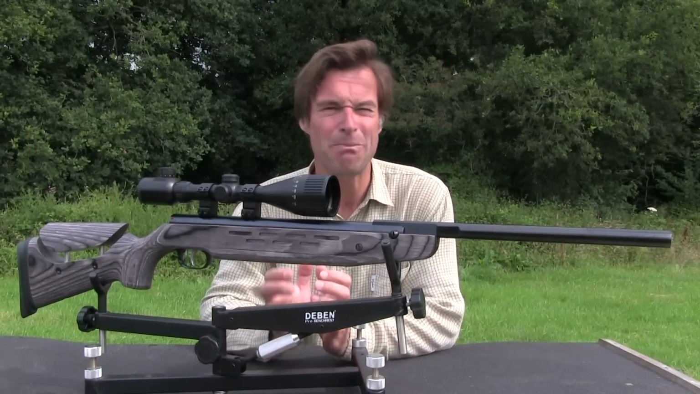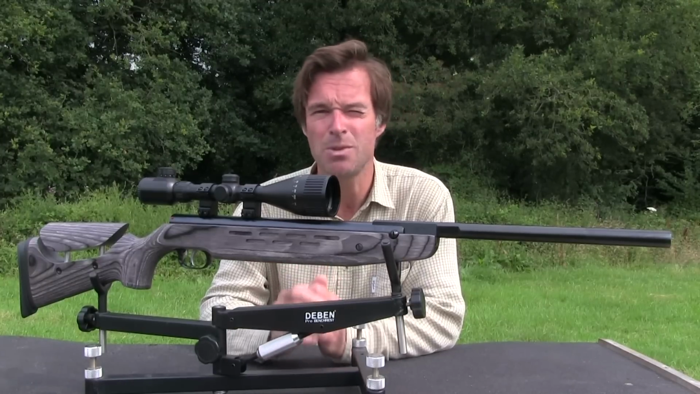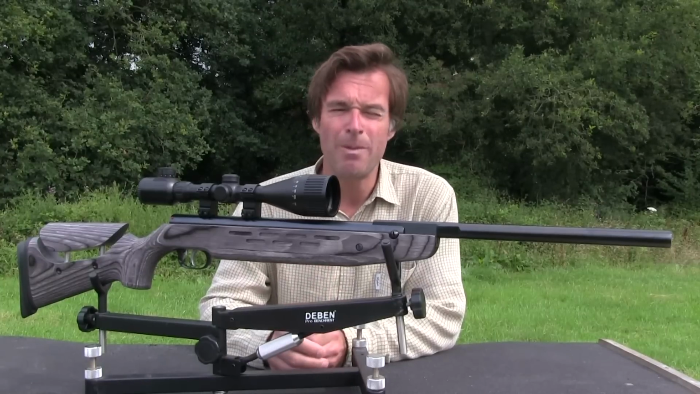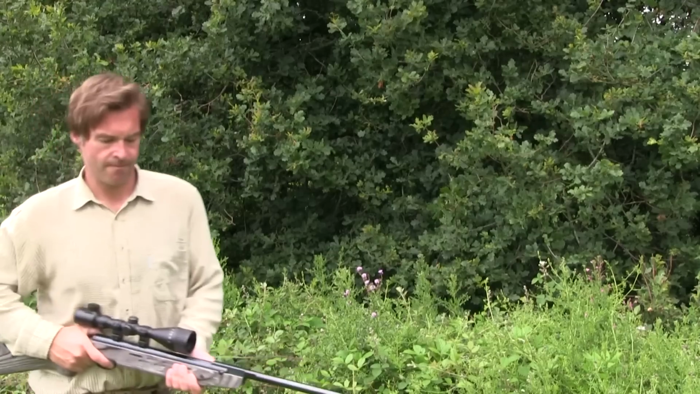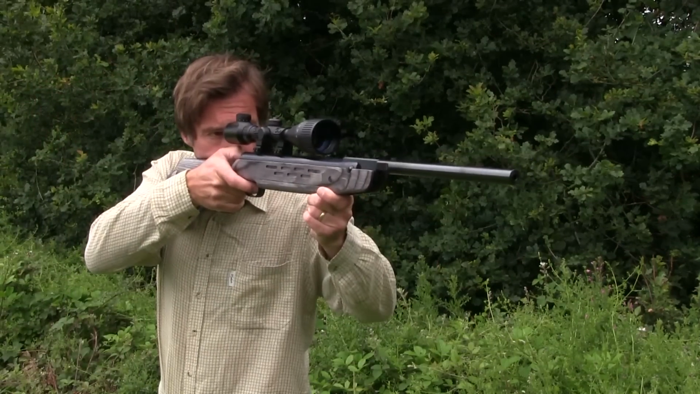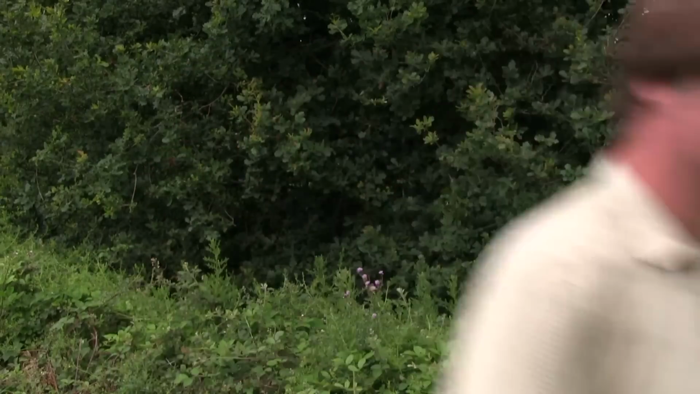Now that might sound pretty heavy, but I like a bit of weight in a spring gun because it helps to soak up any recoil. Now, the weight is probably a little bit further forwards than it is on most break barrels, but I really like that. Overall balance is great and it just feels like a really nice gun to shoot.